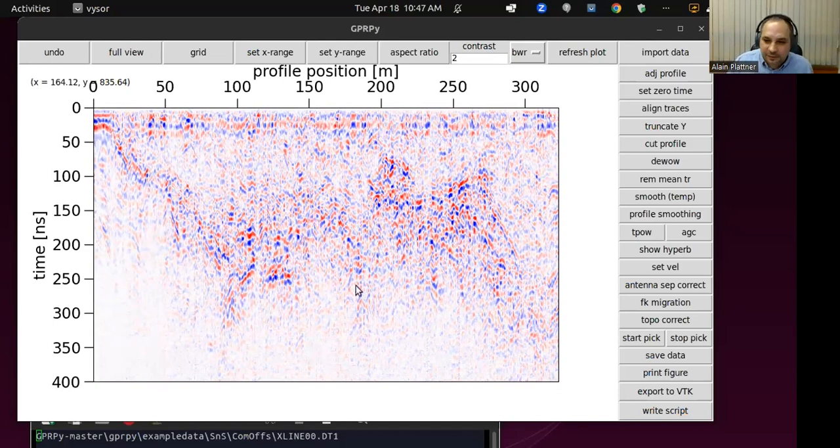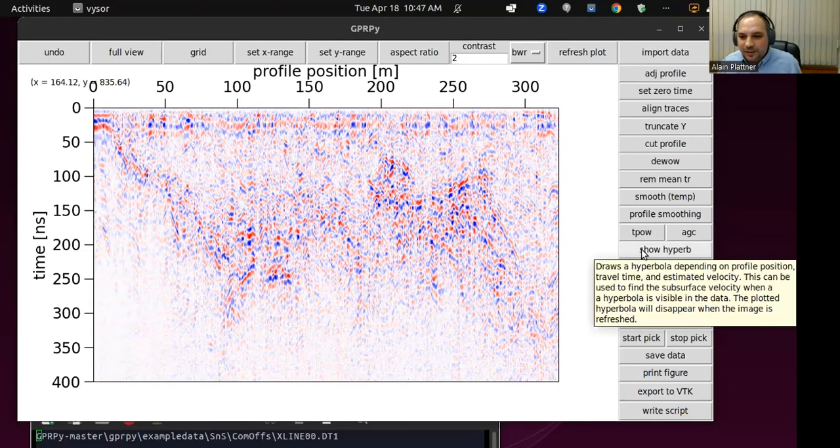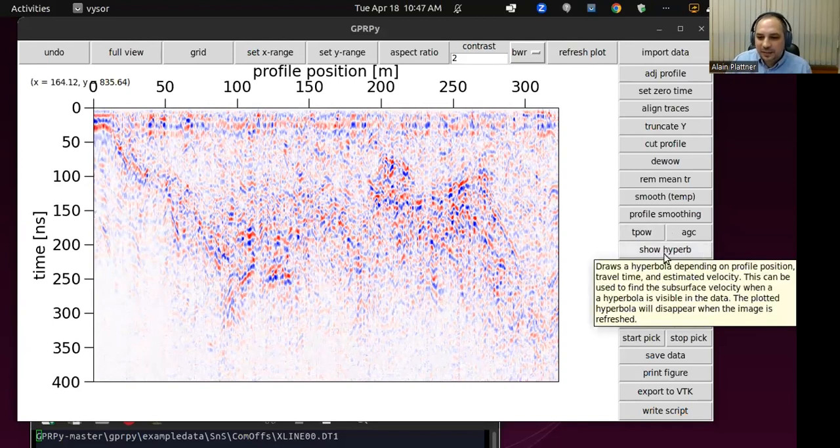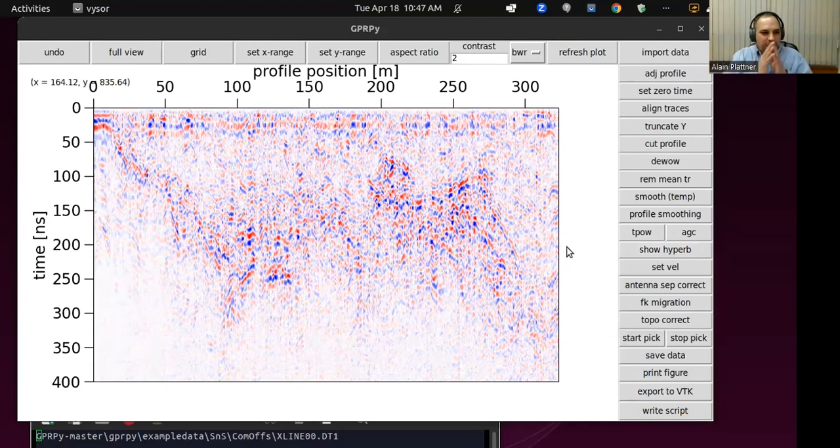So how can we figure out the velocity? Well, we all remember the good old hyperbola. If we see something in the subsurface that looks like a hyperbola, then maybe we can use that hyperbola. If it is a confined object like a pipe or a rock, then if it's confined enough, the traces that we measure around it give us the shape of a hyperbola.